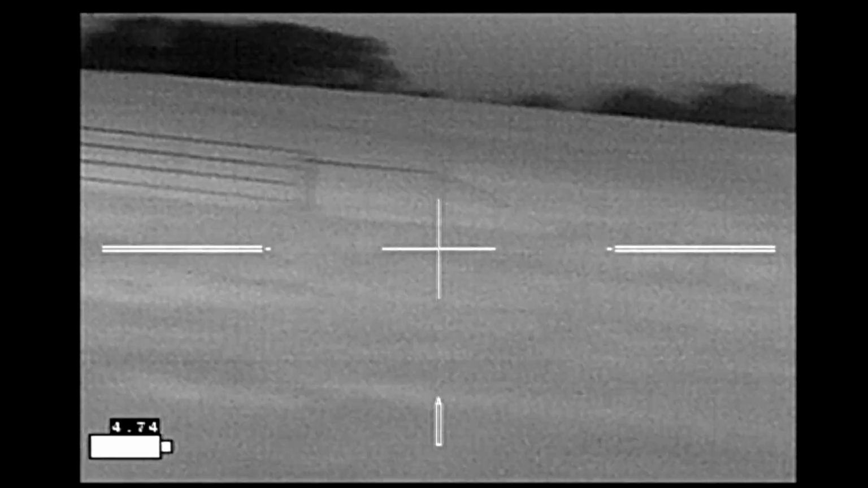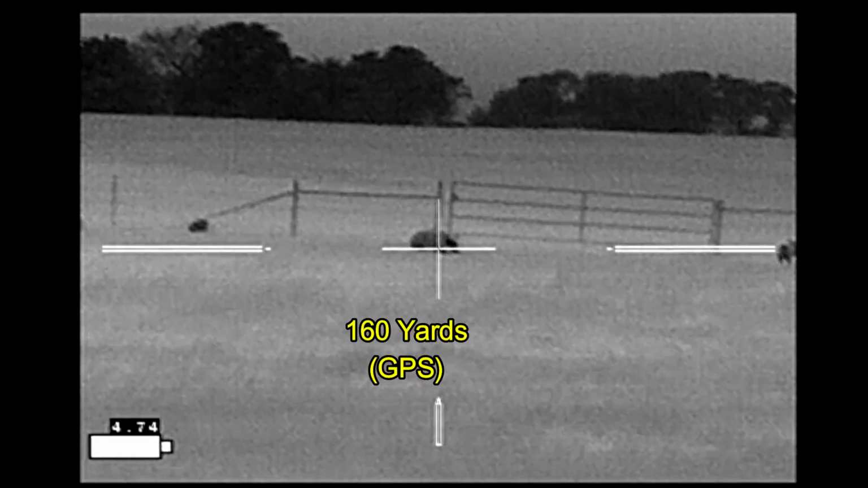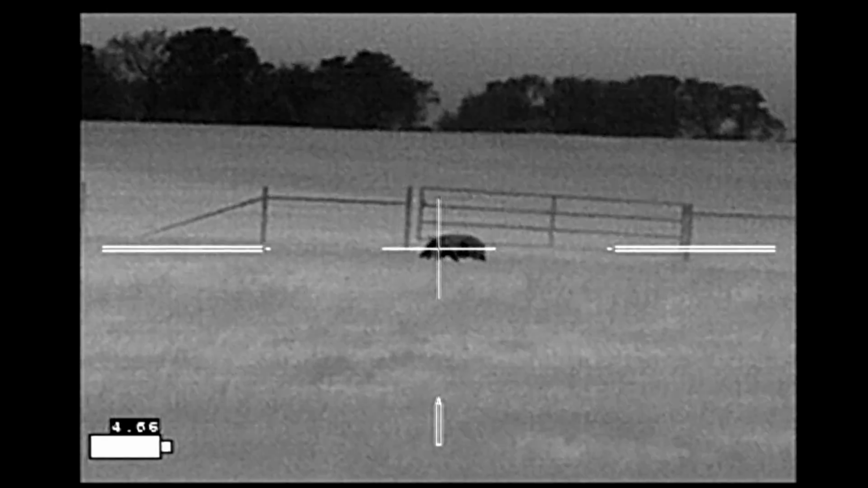And this next hog is going to be the one that gives me the most trouble. Solid hit, goes down, gets up again. Another hit. Another hit.